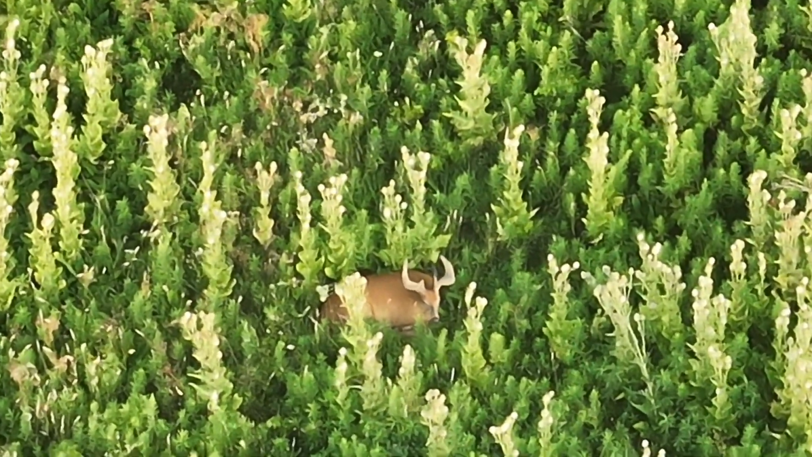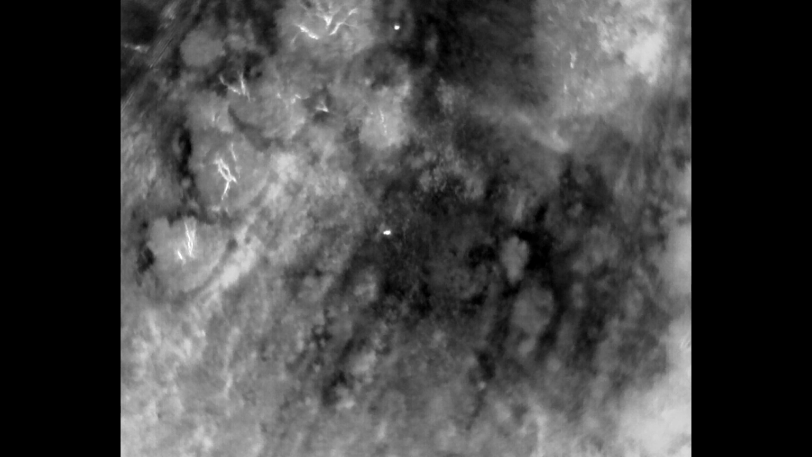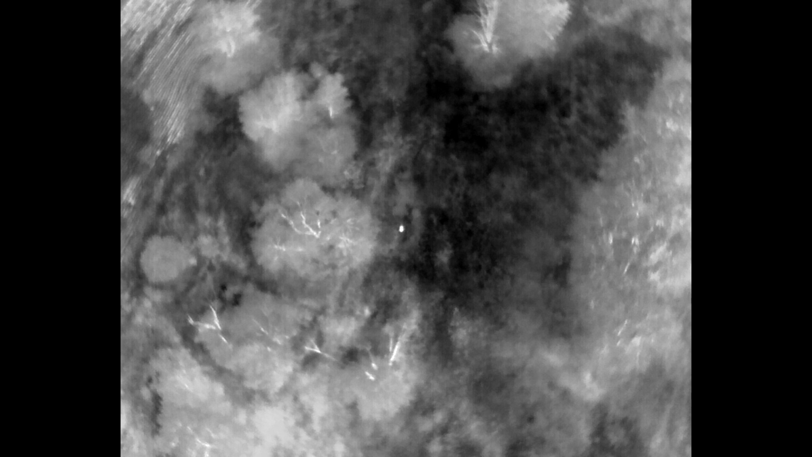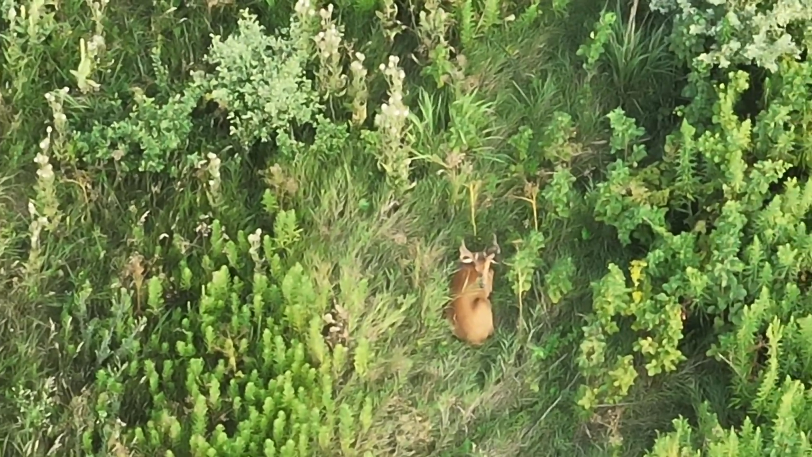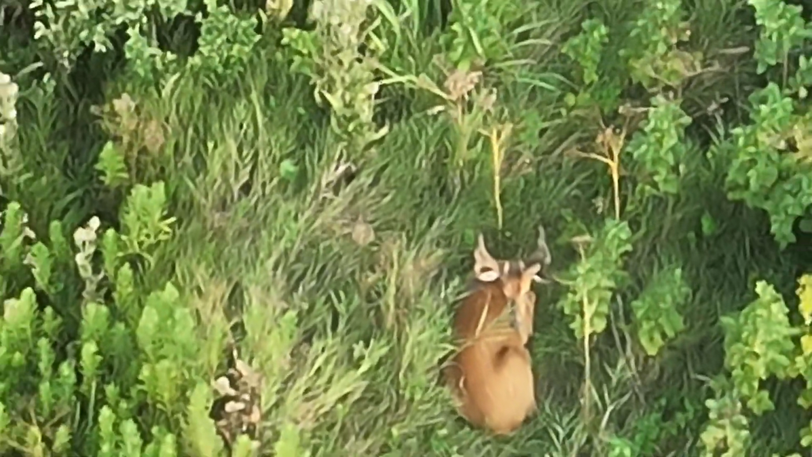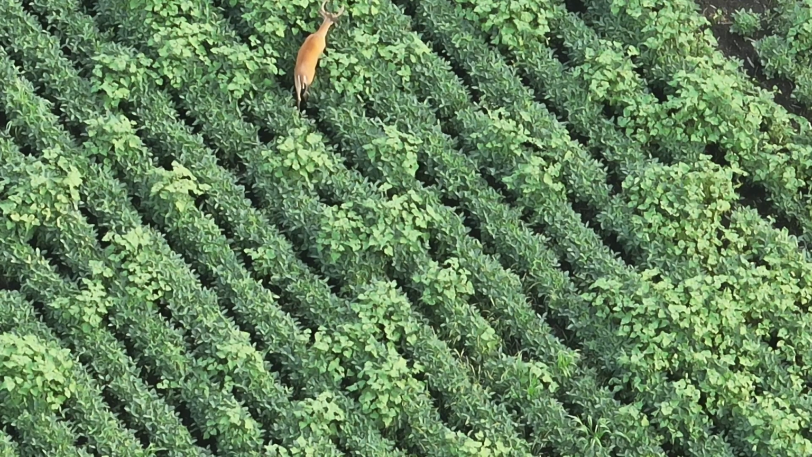We just got to get used to our gear again, climbing up and down tree stands, getting our saddle equipment out, checking everything, making it as quiet as possible, getting our arrows and broadheads ready so we can do what we need to do when we need to do it. That just requires a little bit of work to get ready for the season. But hopefully these shots of these deer today and then in the next video will give you inspiration.